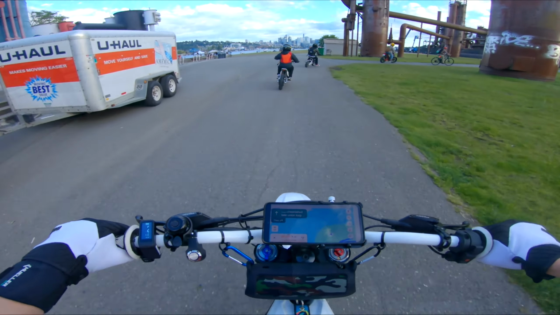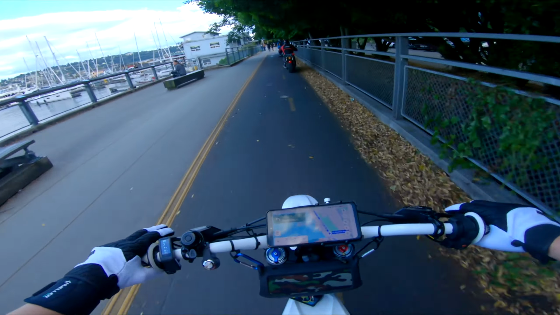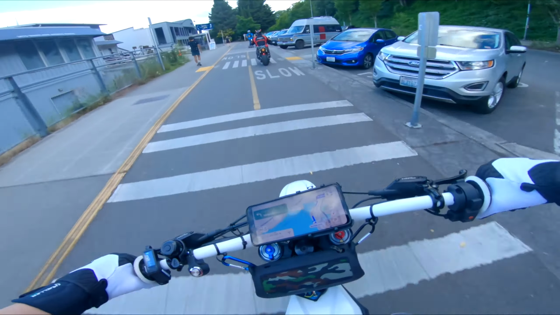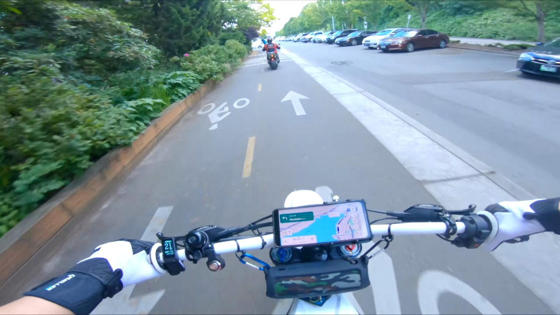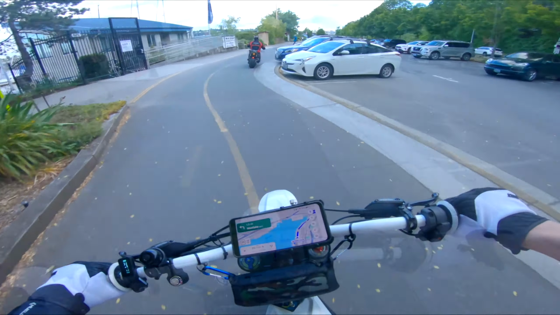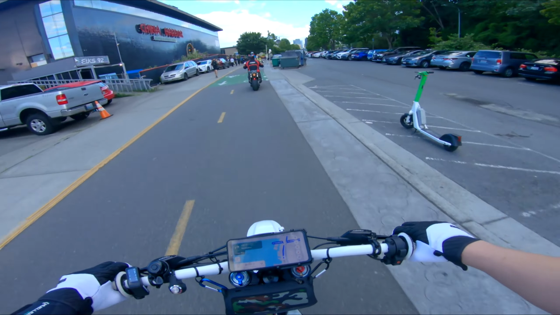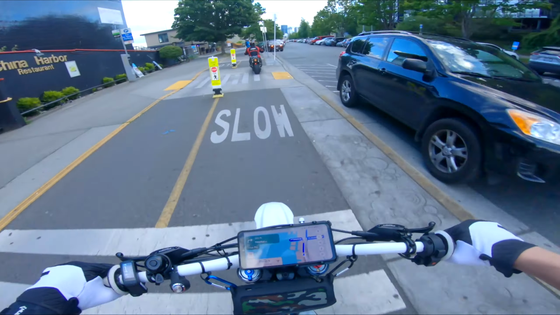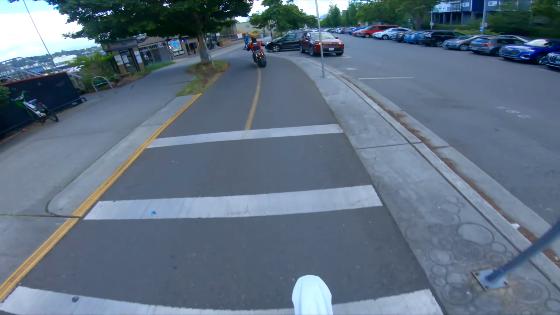Hey, Larisa. I've got to say, I can't wait until I get around to getting myself a bigger battery, because it would be nice to not have to worry about charging halfway through a ride. I don't even want a 72 volt. I just want more amperage on a 60 volt. I'm already considering gearing it down anyway, because I have no business going 55 on this thing. I'd rather do 45 and get there quicker, you know what I'm saying?